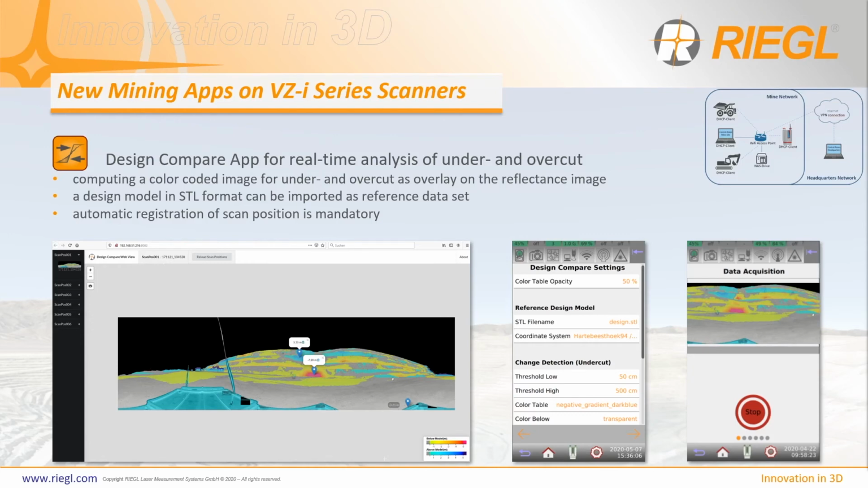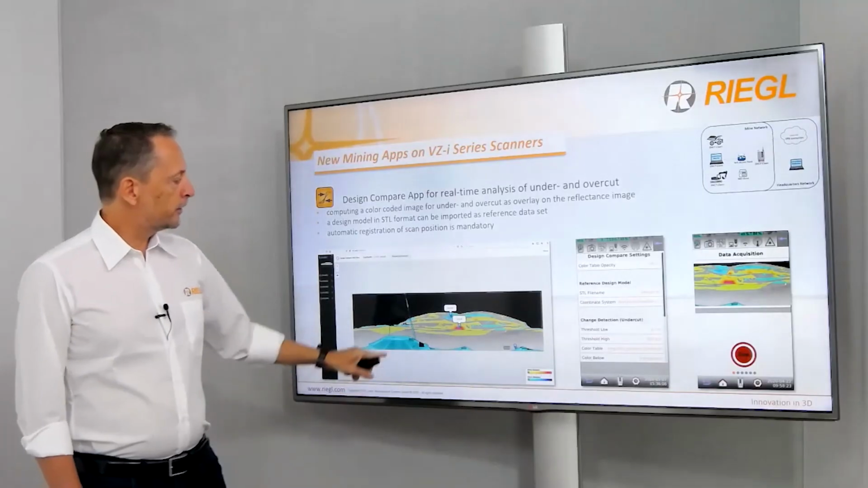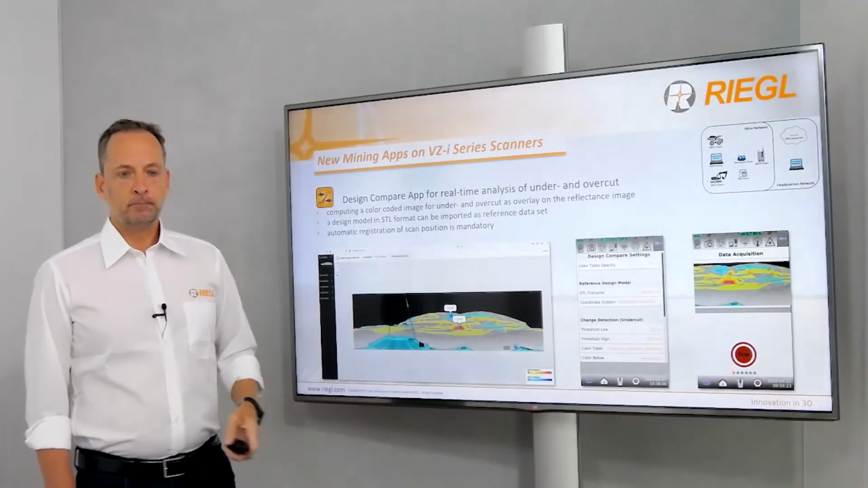This is really helpful because undercut is a loss of money, while overcut is even more critical because it is really a safety relevant issue. And remember, if you are the controller of this digging machine and you have a laptop on board connected with the network, and you just have a web browser on your laptop, you see in real time the results of your digging.